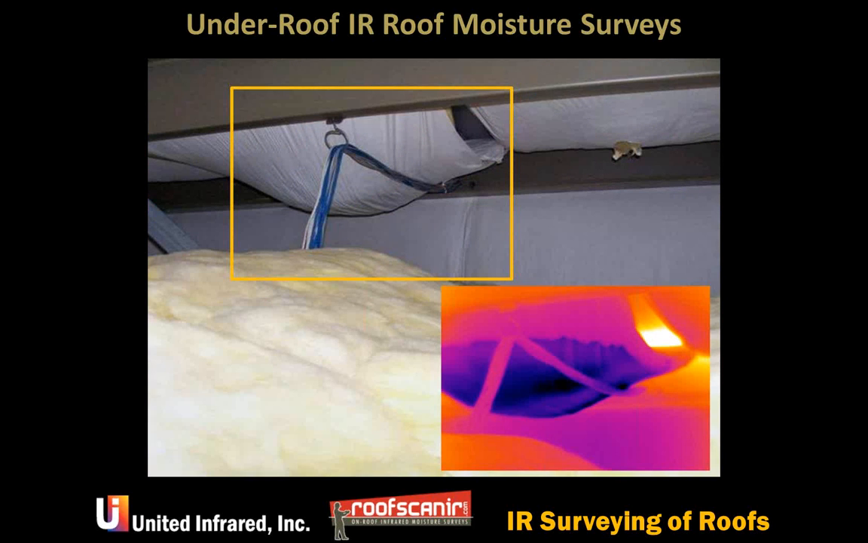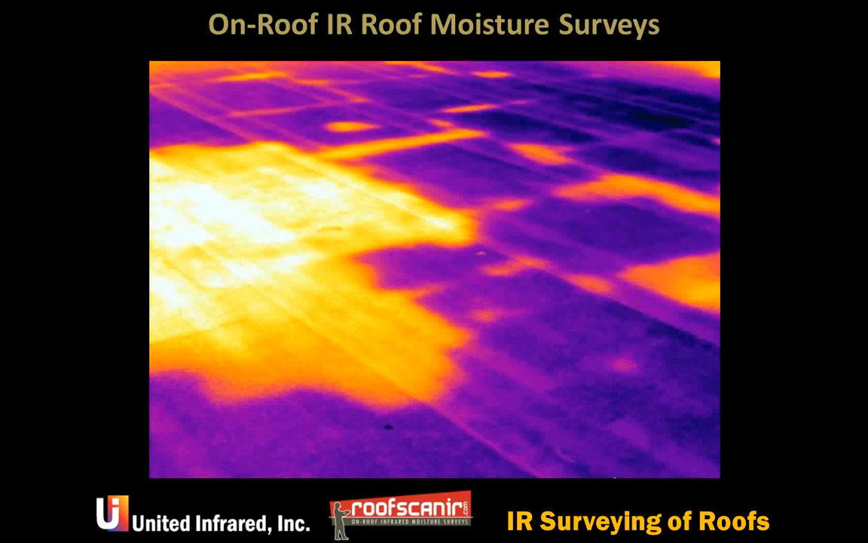This is the same kind of roof, and that was a compact roof. This is a roof that has a drop ceiling in it, and it has fiberglass, and you have to poke your head up through. They're kind of logistically hard to do.